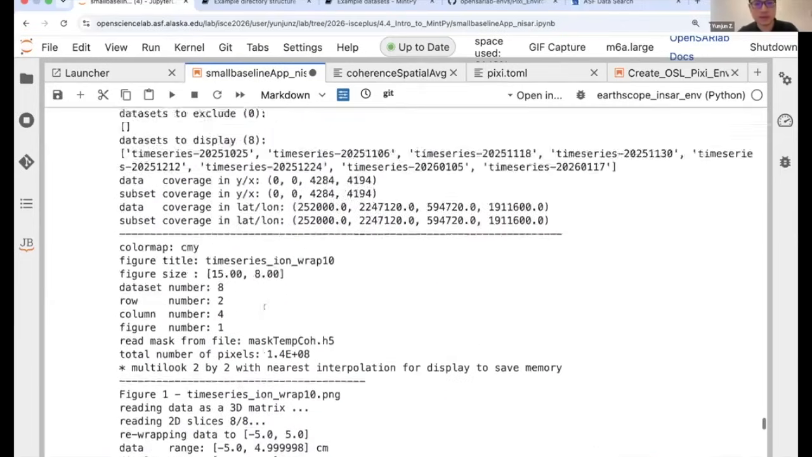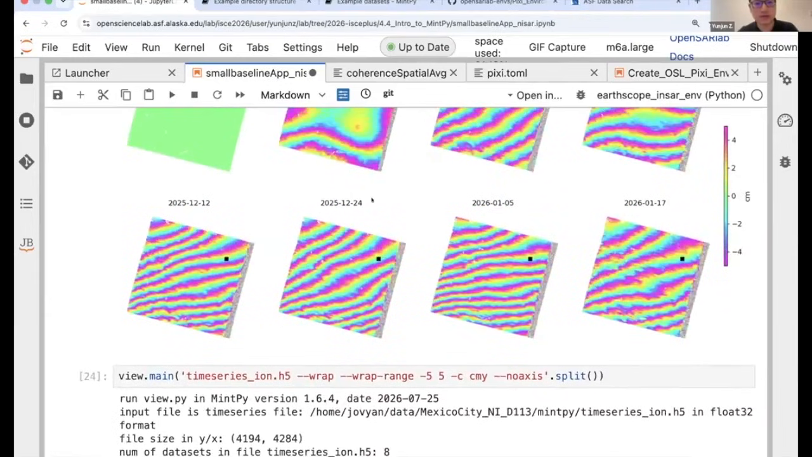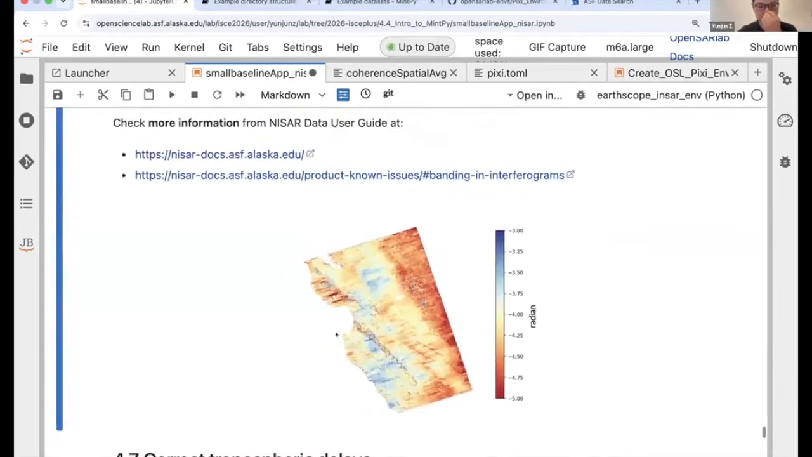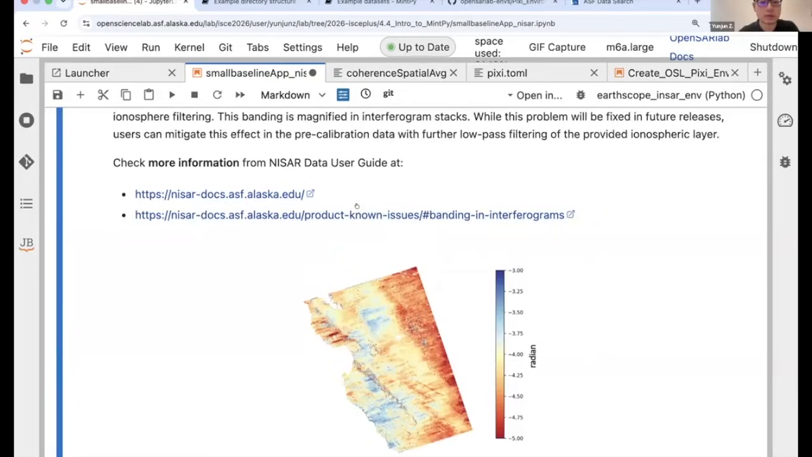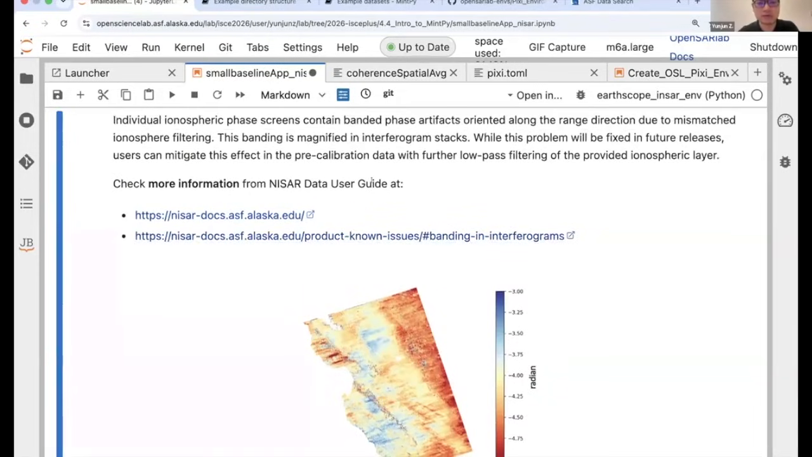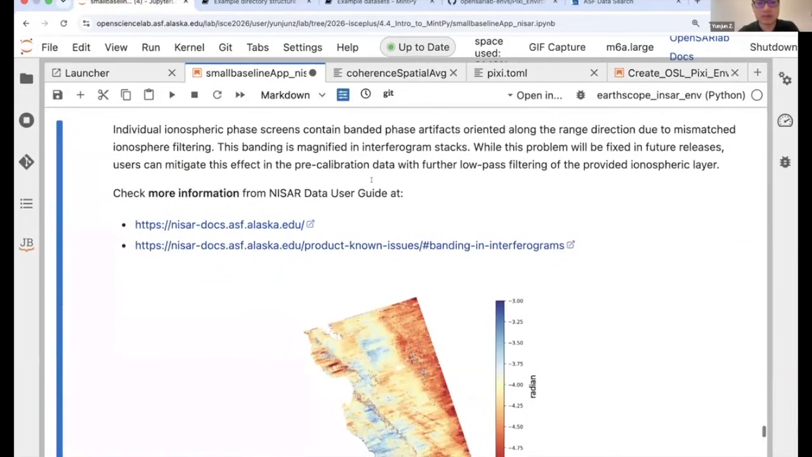And if you pay attention to the ionospheric phase here, you can see there are some banded artifacts, as you see as an example here as well. This is an example on the documentation website. These are currently some known artifacts due to the split band algorithms in these preliminary NISAR products.